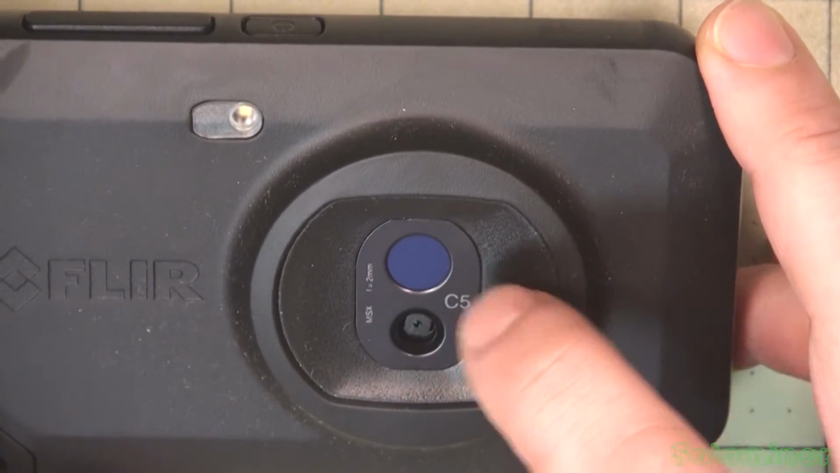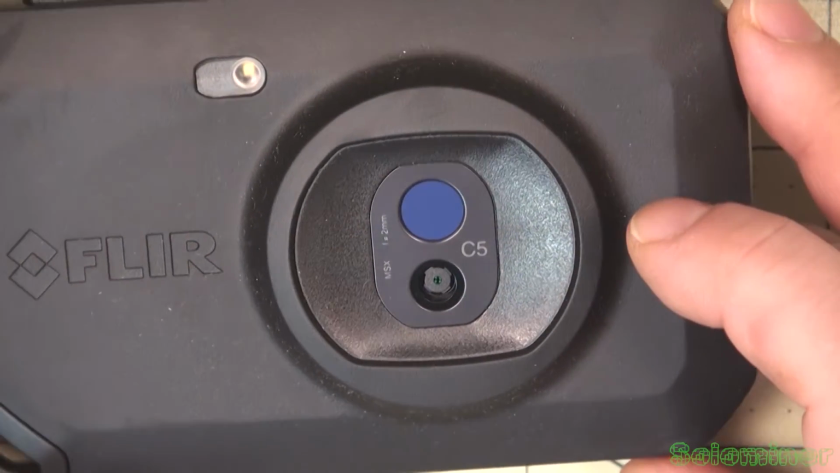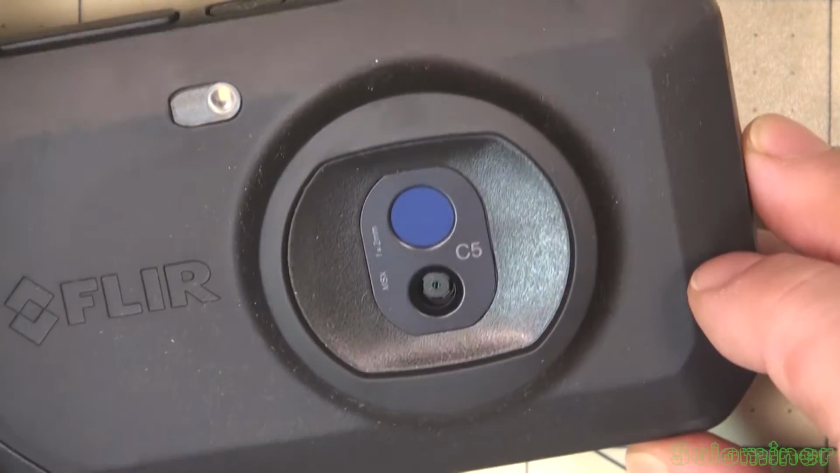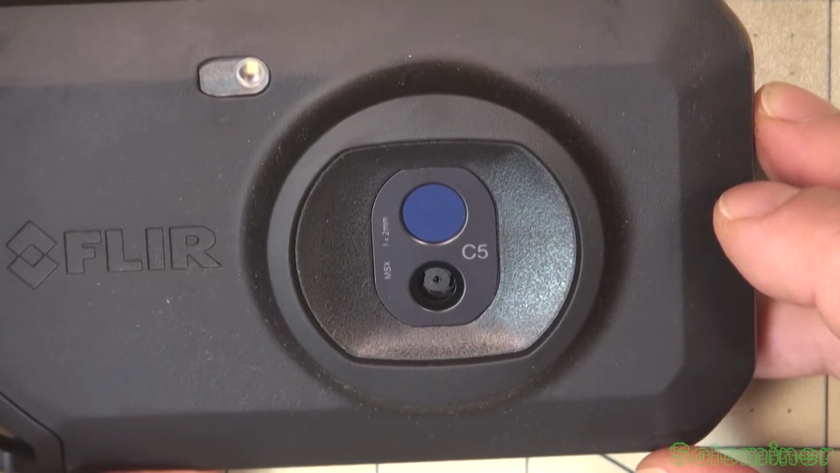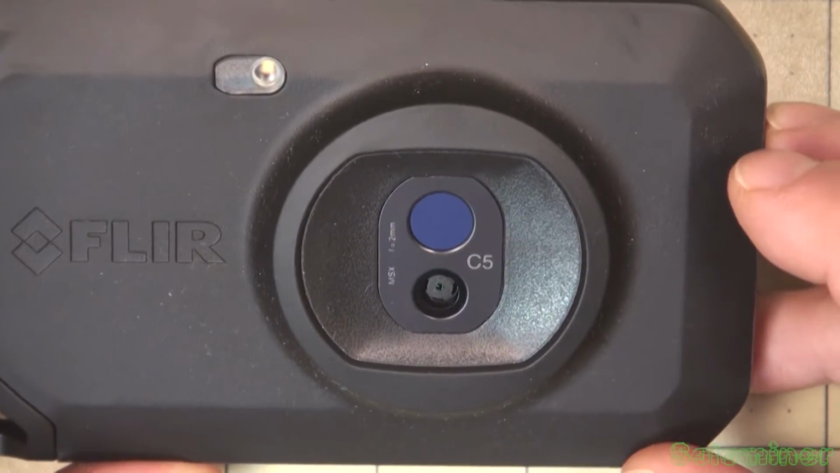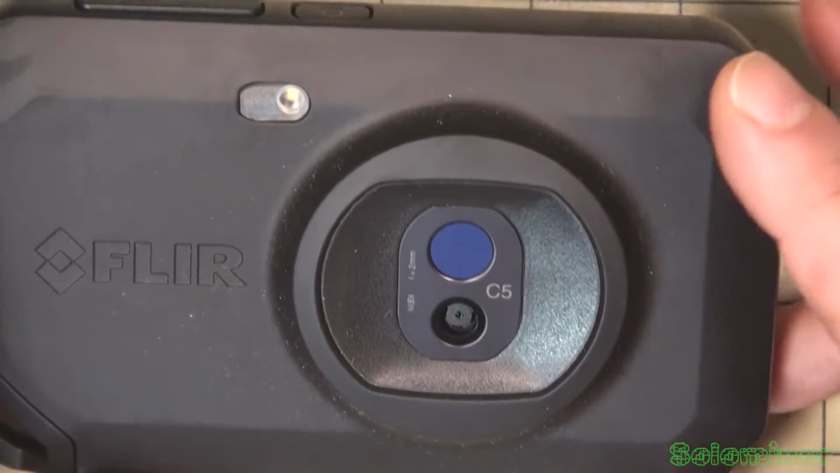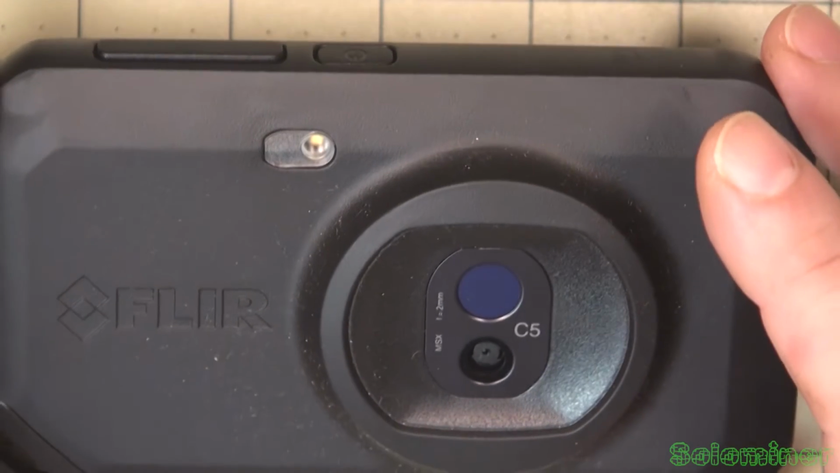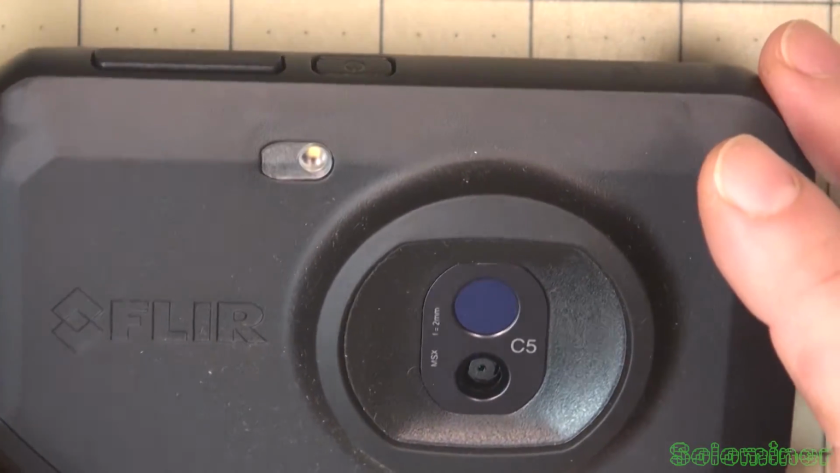Now, to make this little lens is probably a few hundred dollars by itself because it's made of a crystal. And that's why these things are so expensive. This camera was a few hundred dollars. I think, I'd have to look exact. I think it was less than 500. Might have been right around 500. But the technology required to make these thermal cameras is quite extreme. But once you have one, you have a very valuable tool to start using.